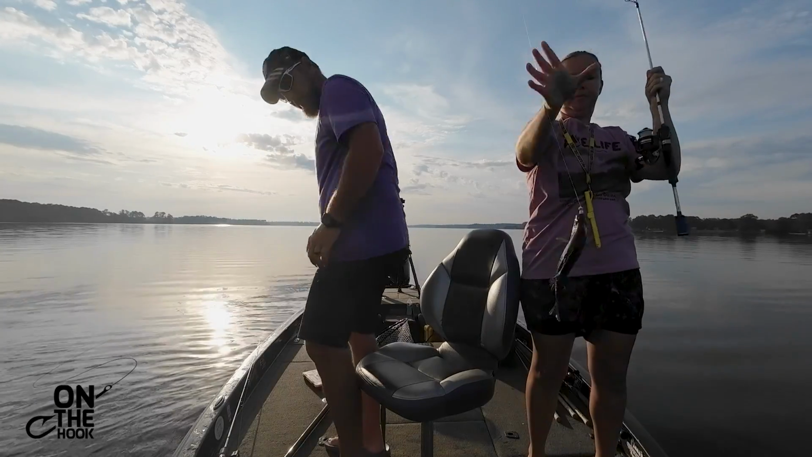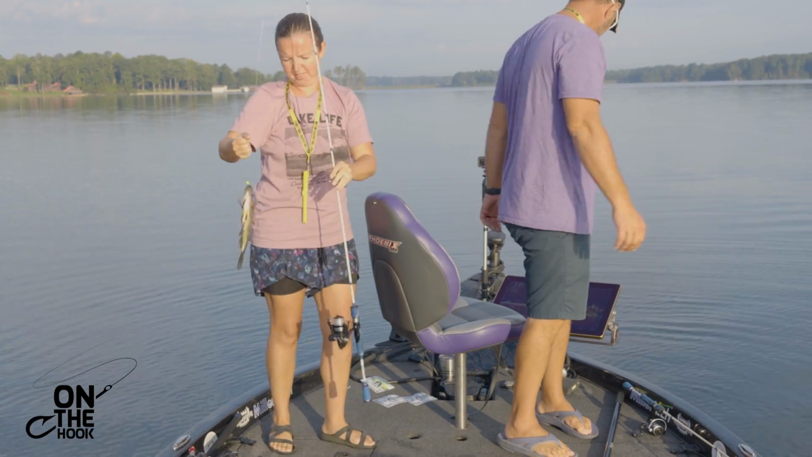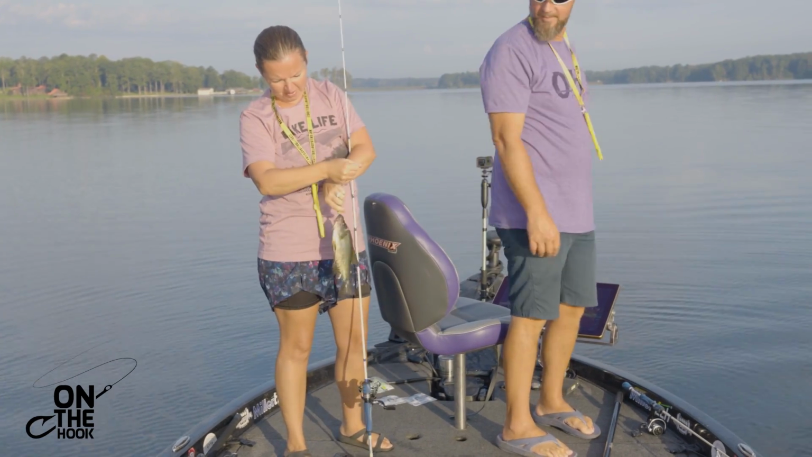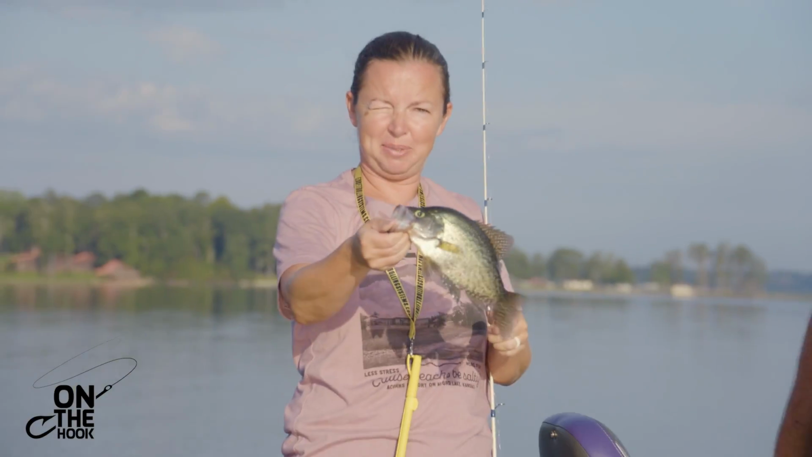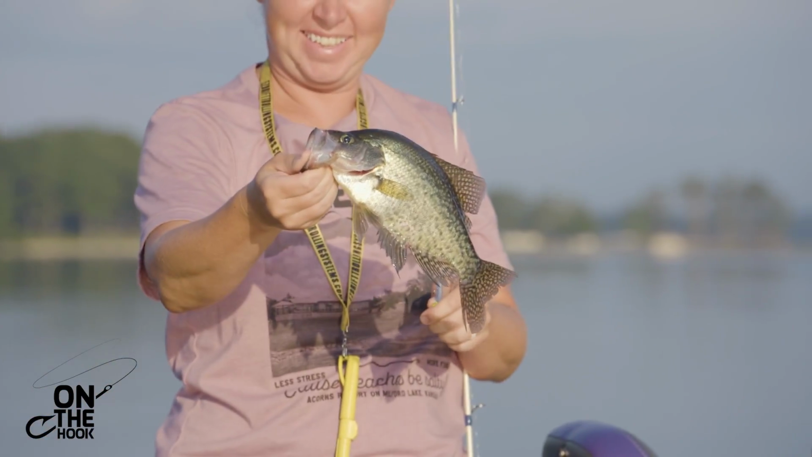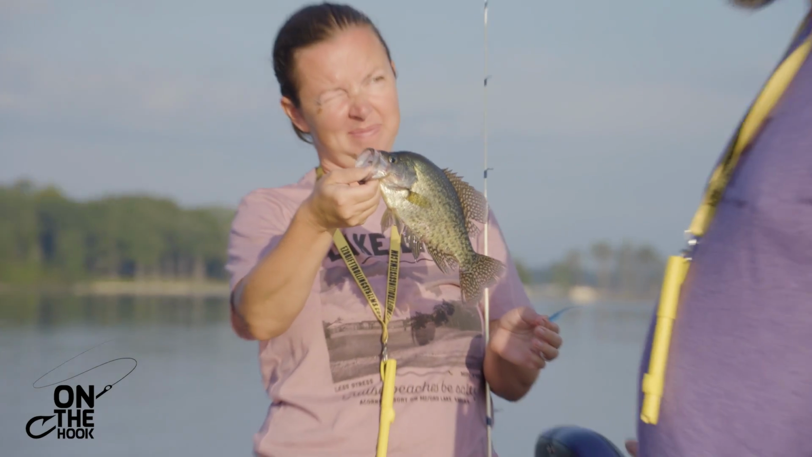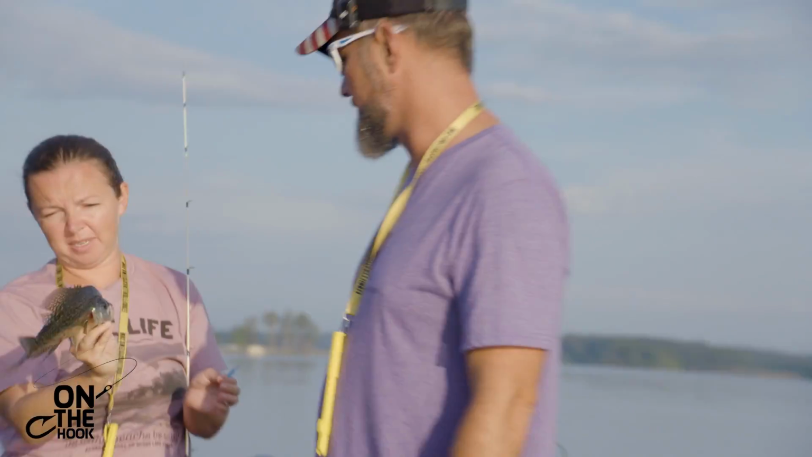Get the screen all covered in water first. Did you just really? At least I didn't miss it with the net. Come on now. What is that? 11 and a half, 12 inch crappie? About the same as what we've been catching. That's the same size as all of them.